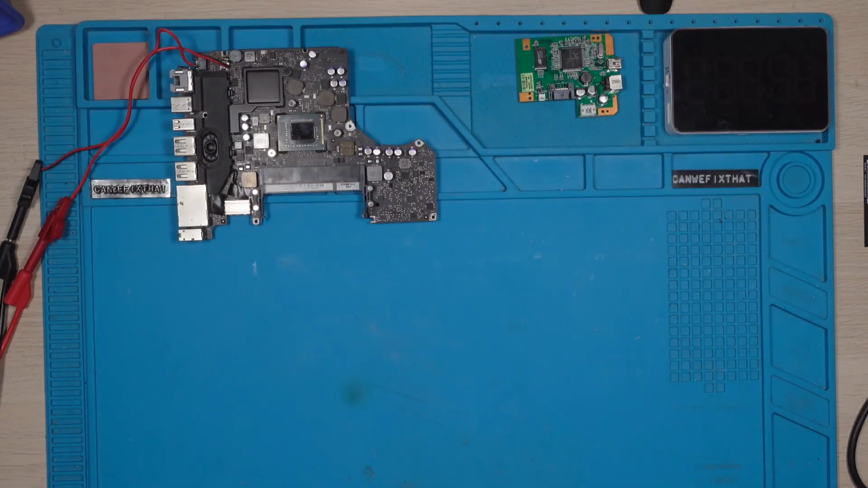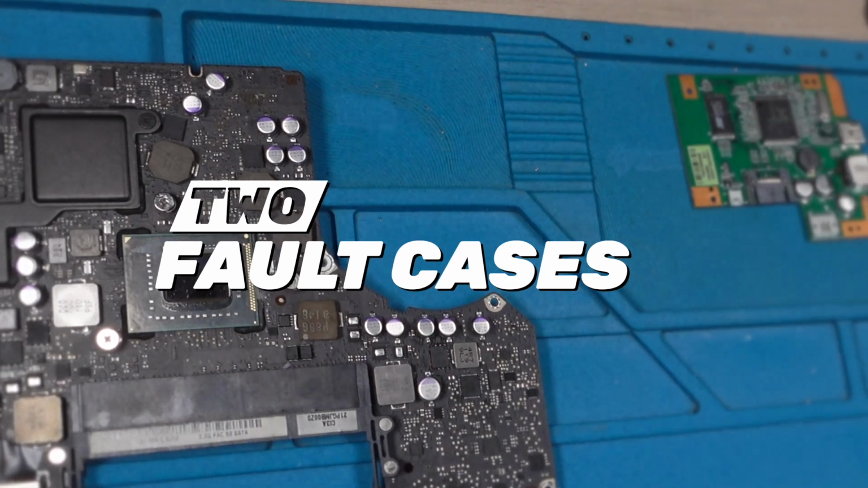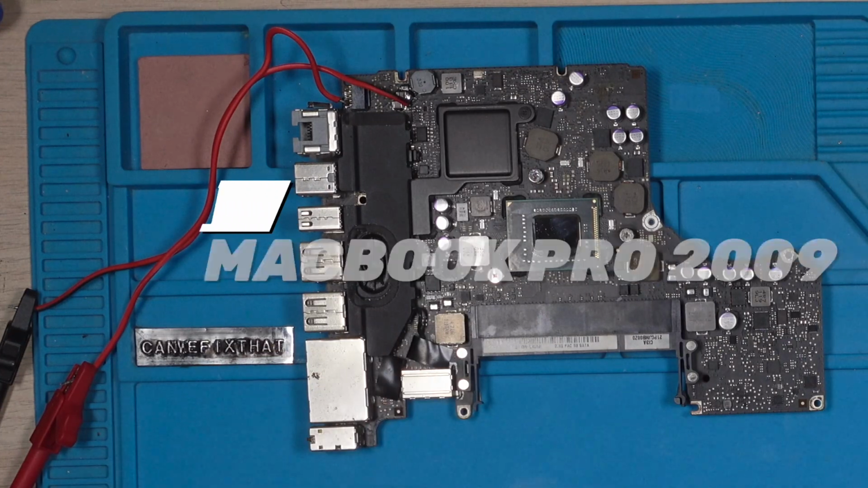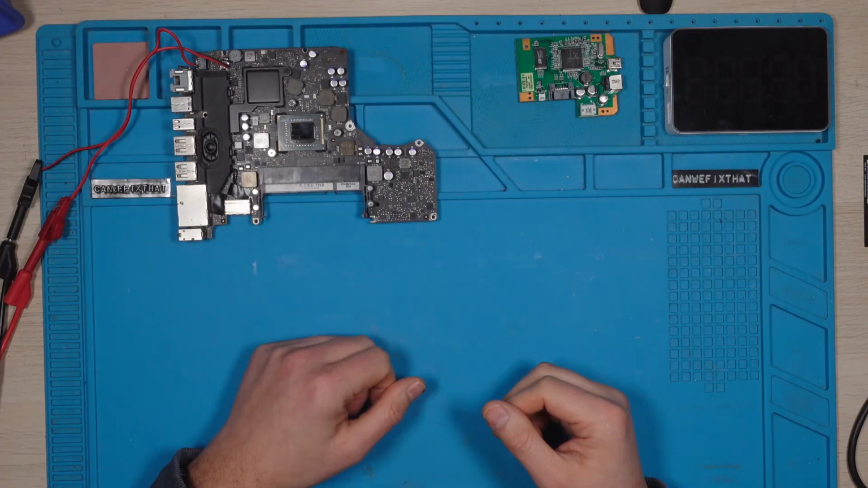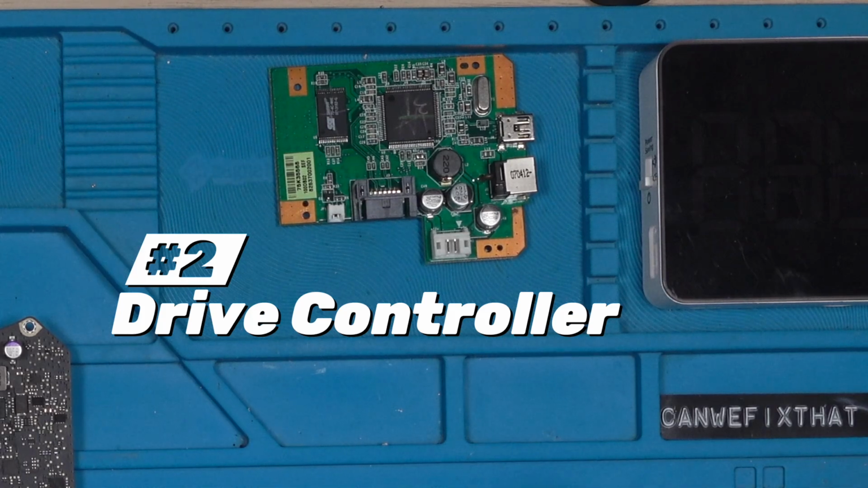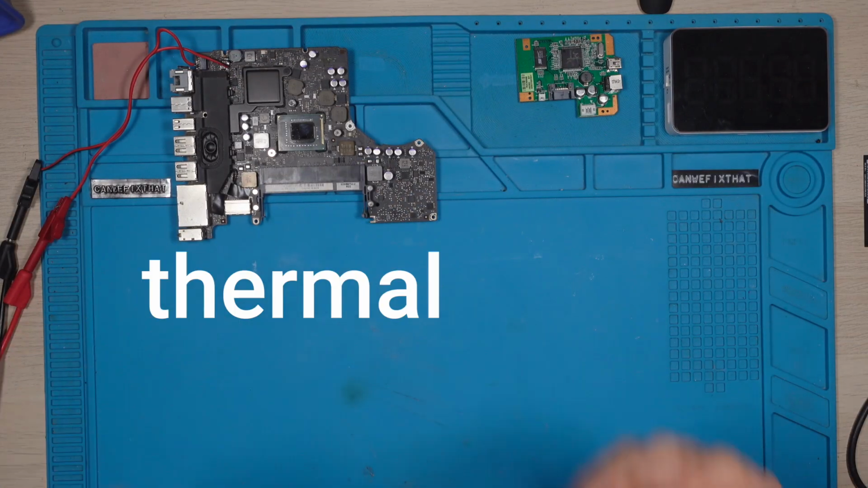Coffee. Nice. We have two cases in total today. In the first case, we are taking a look at an old MacBook board that apparently has a short circuit. Or does it? In the second case, I have another board where the 3.3 power rail is acting up. In both cases, we are turning to the thermal camera.